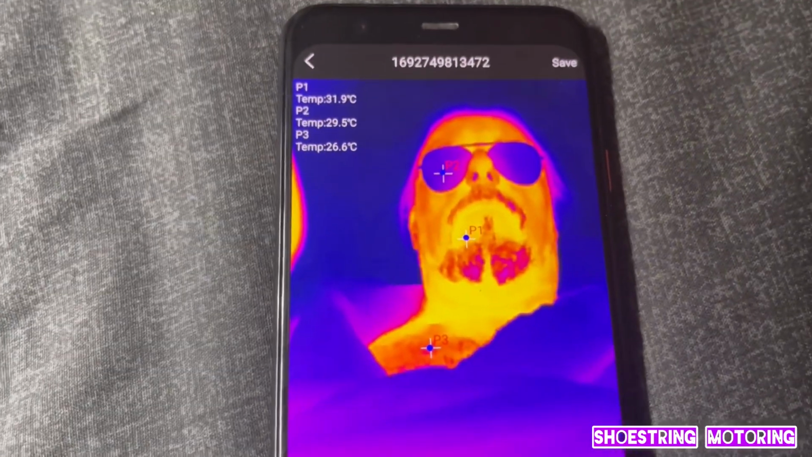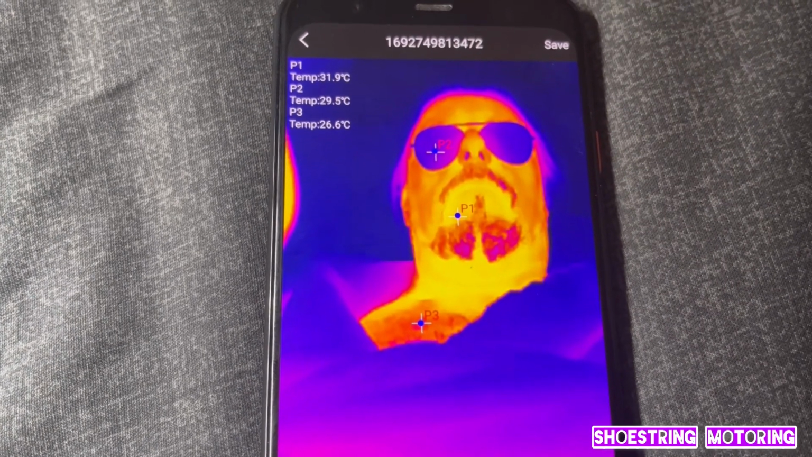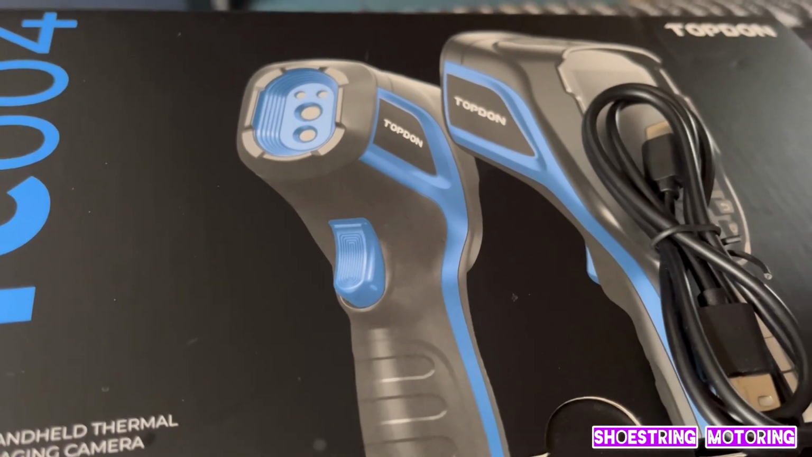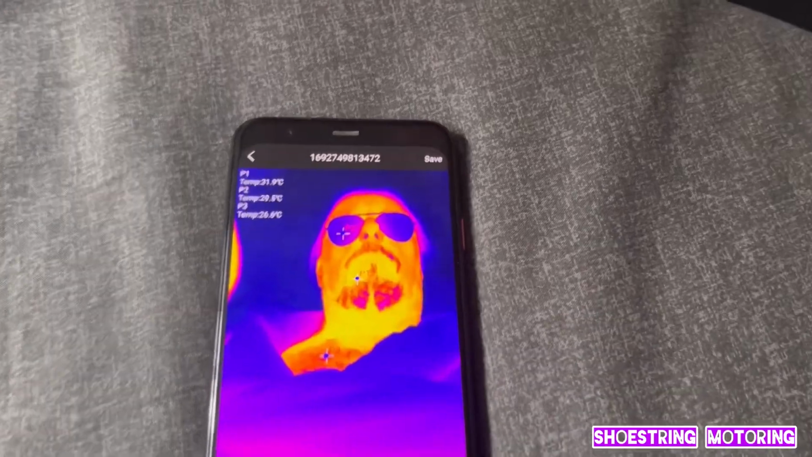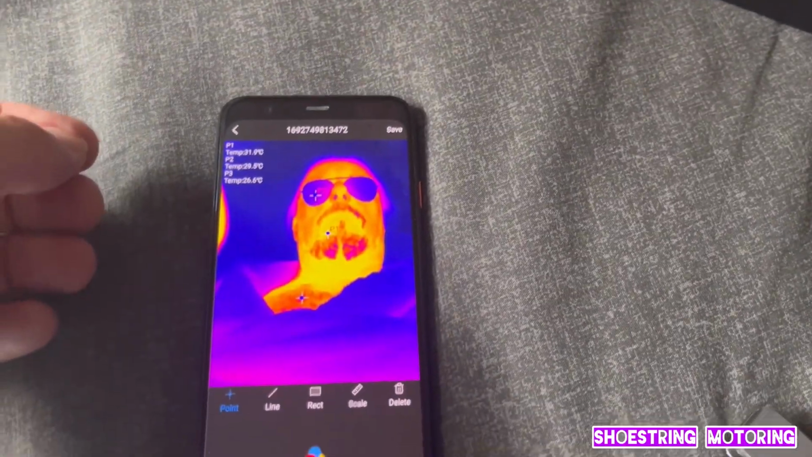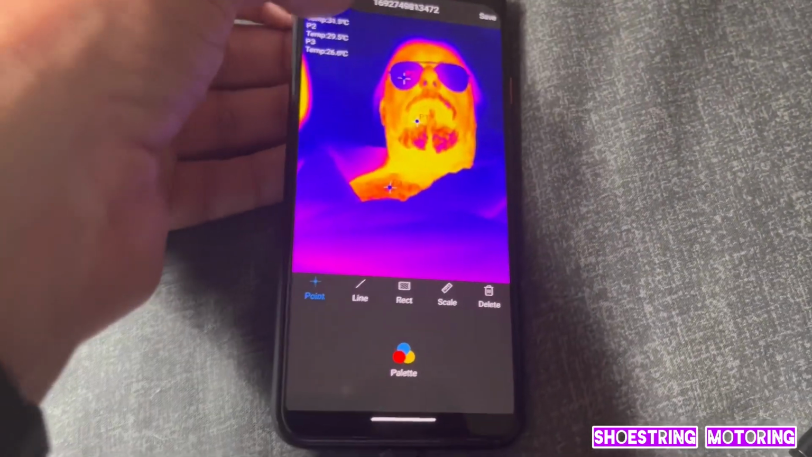So it's a very good system. You can analyze things in the same way that the Topdon worked using its computer program interface. It's basically doing the same thing. It's just the video part that's letting it down. Oops, come on.